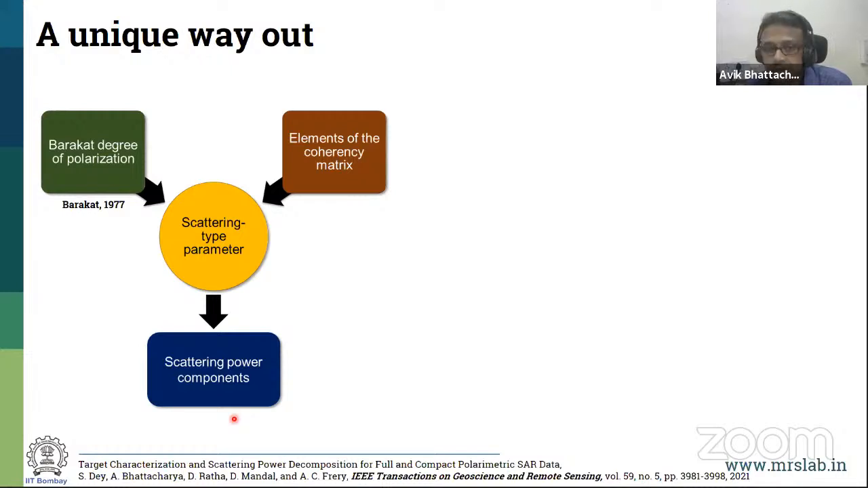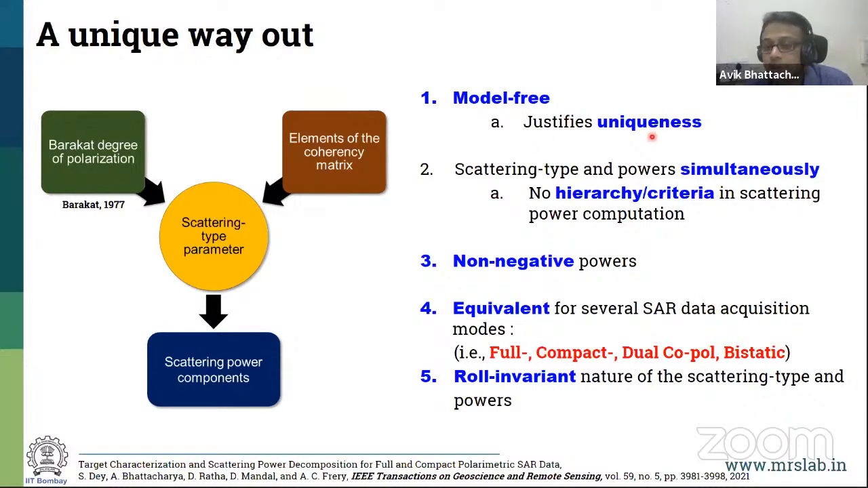But what is the benefit? It's model free. It is unique because you don't have to bother with any kind of model, so you don't have the issue that if you change the model, your results change. There is scattering type and power simultaneously. There is no hierarchy or criteria in going through branching conditions. There is no negative power. You can equivalently go to other modalities, from full to compact to dual copolarimetric and maybe bistatic. This is still under research, but up to here it has all been done and published.